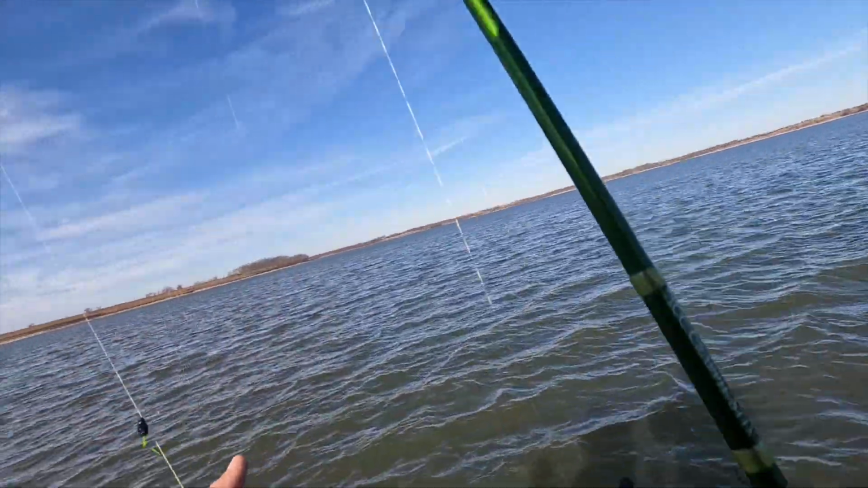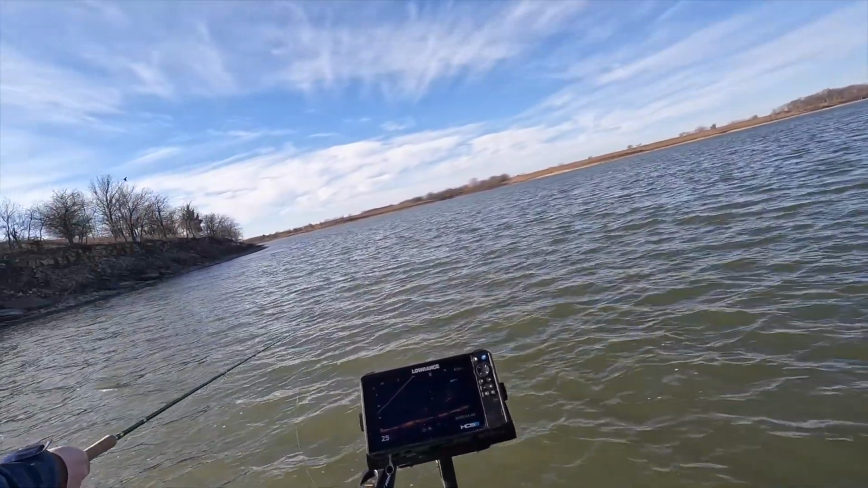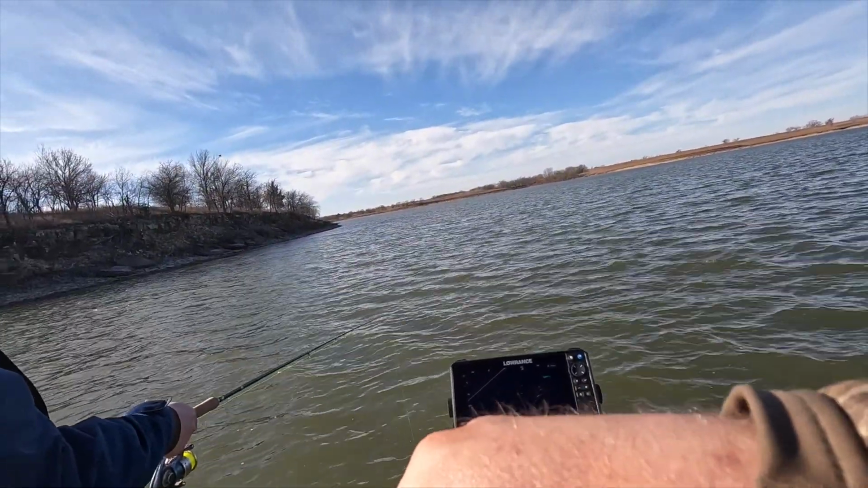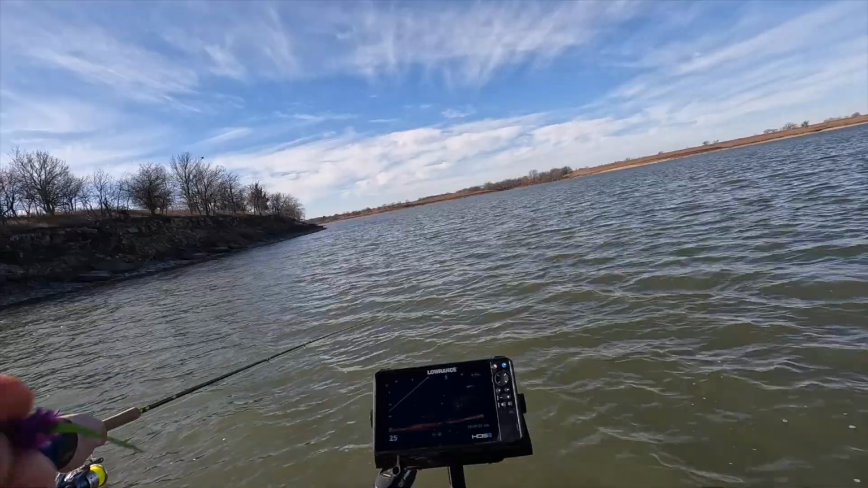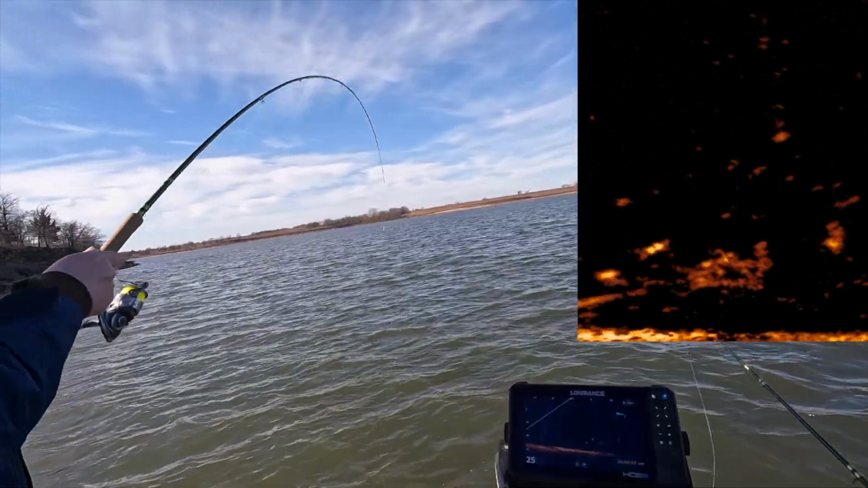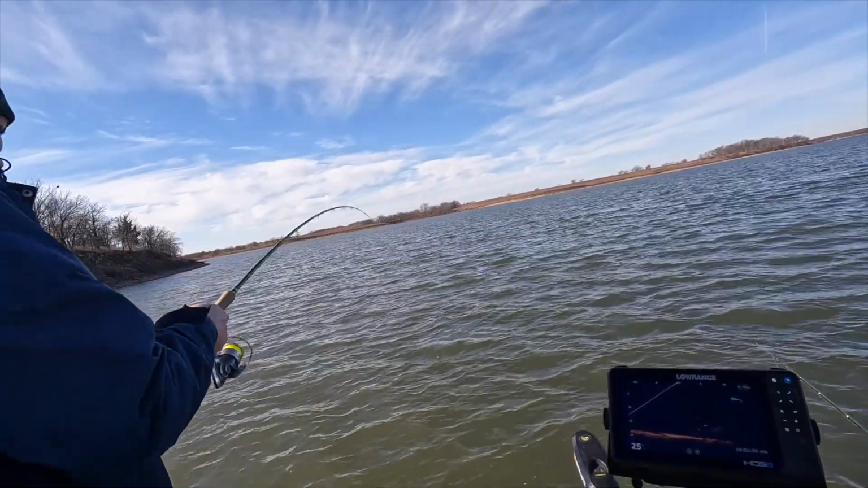Oh yeah. See how I finesse that guy? Love it. Look at these, some good ones down there. Doesn't it feel so much bigger on these long rods? It feels huge.